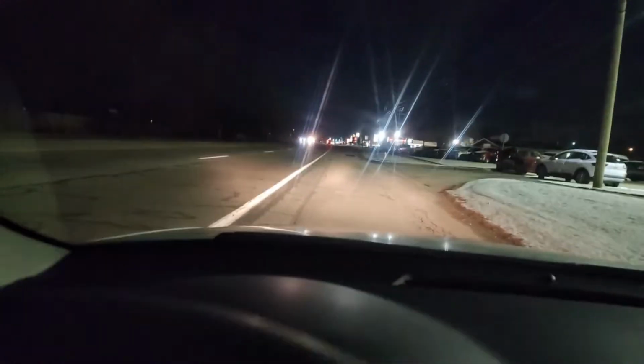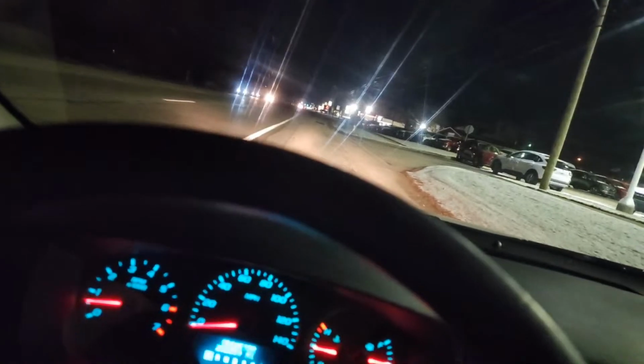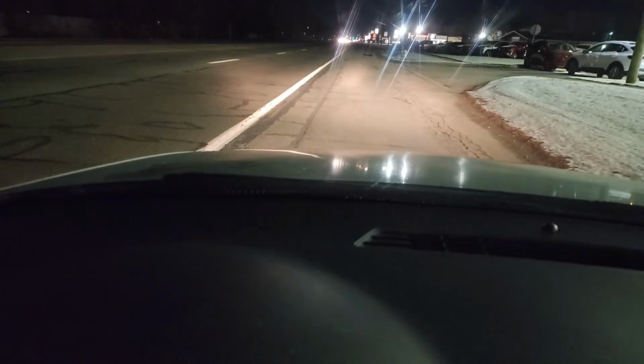It could be electrical issue, which I've had before. Could be tires, which I've had before. So this is a real life moment. And I want you to apply it to any situation you have. You know, maybe your vehicle's overheating.